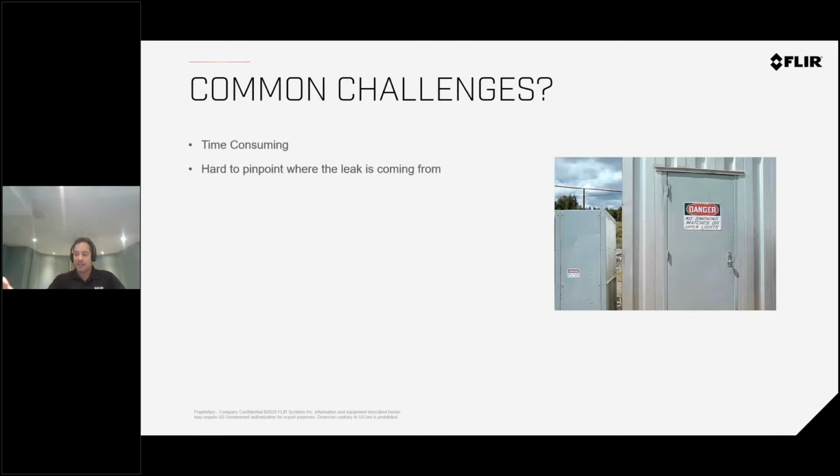The problem with gas leaks or any type of leaks is they often will move around. They're not stationary in one spot, especially if there's any kind of wind. So we might sense there's a leak, but there's actually no leak, it's coming from somewhere else. Again, very dangerous, especially around energized equipment. You will miss these leaks. I guarantee if you don't have the right technology and the right methods, you're going to miss a lot of leaks.